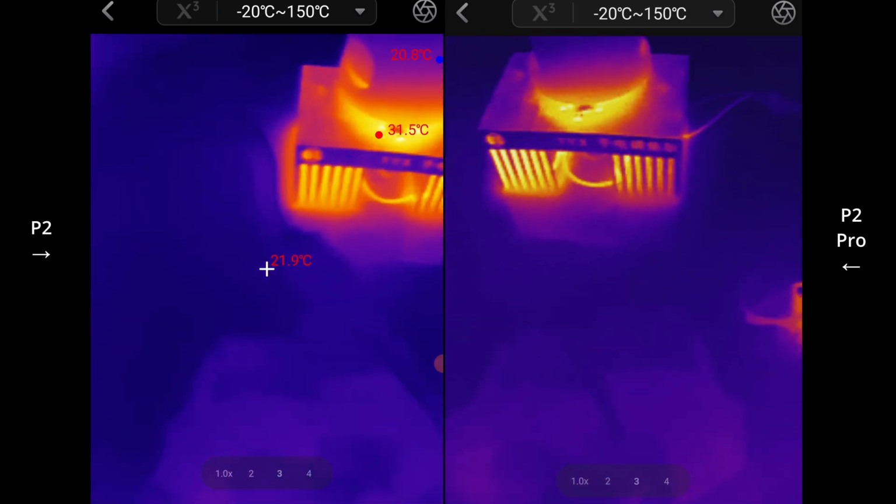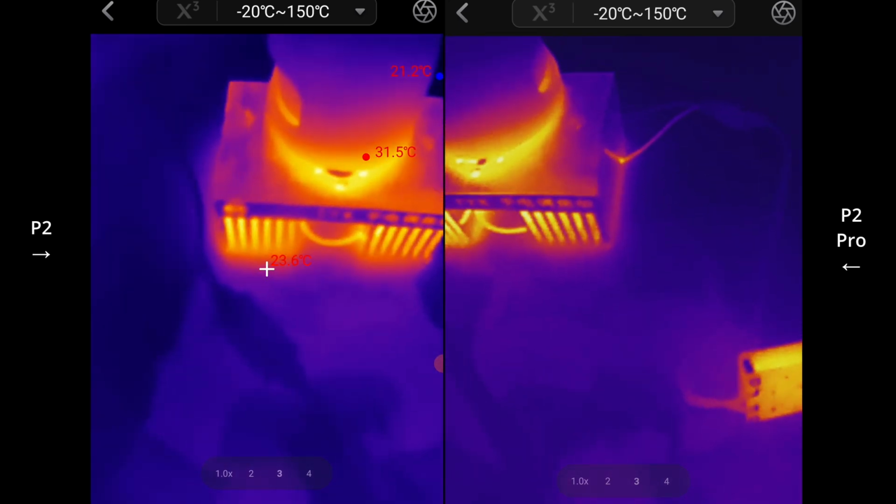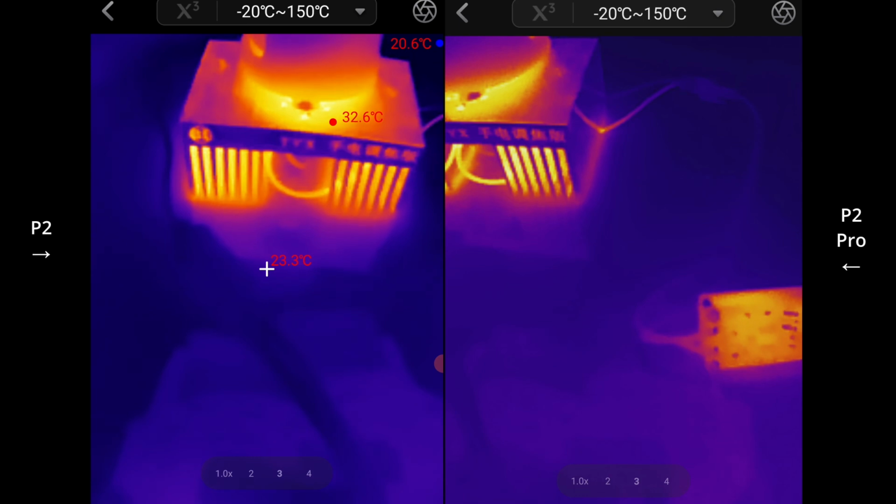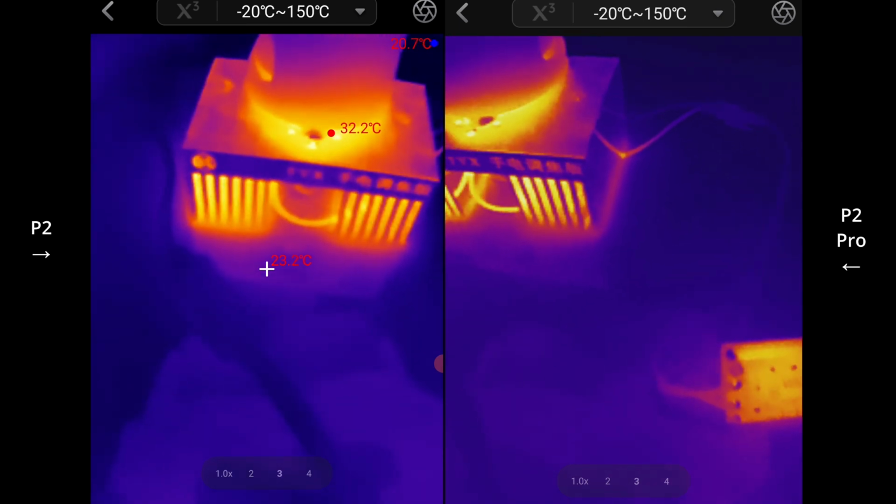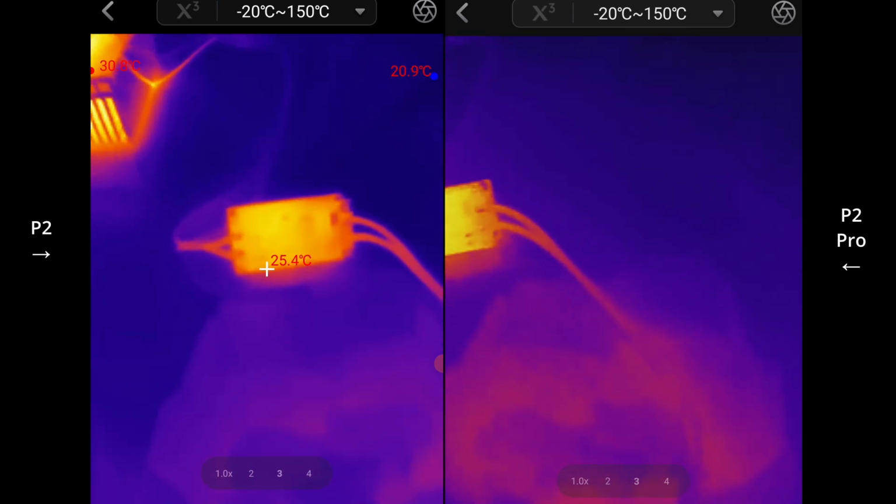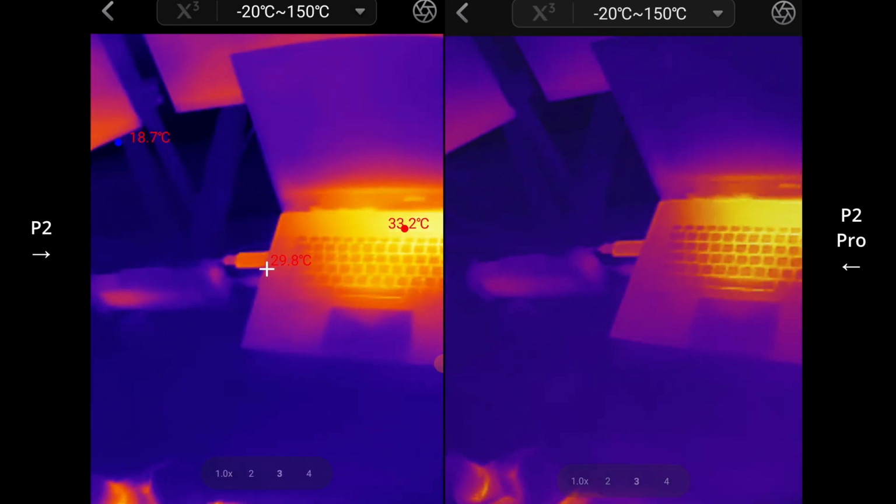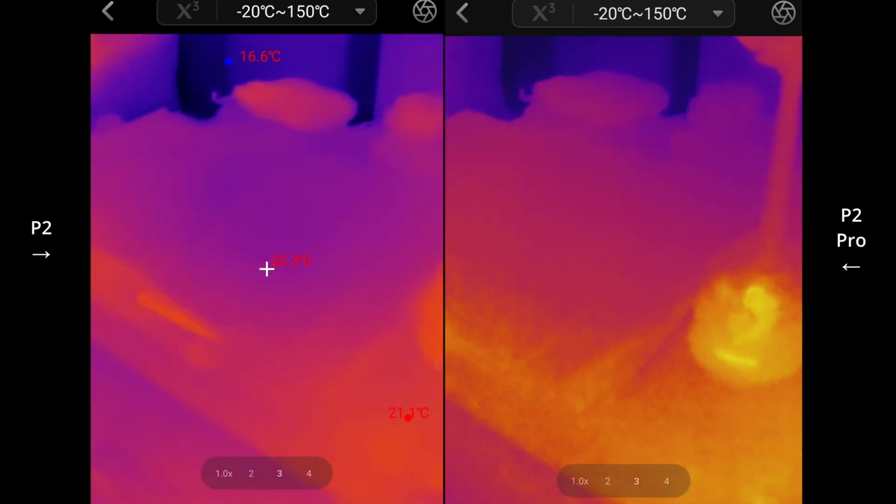It might be the case that the Pro just looks a little clearer up close. It's just focusing a lot better up close on some of these bits on the table, even without the macro lens attached.